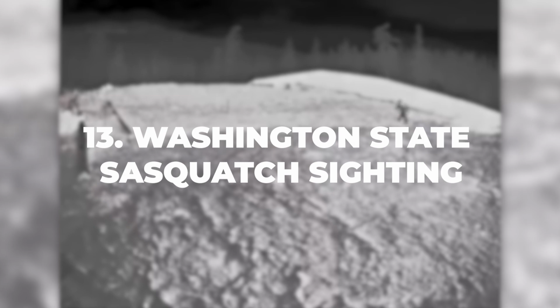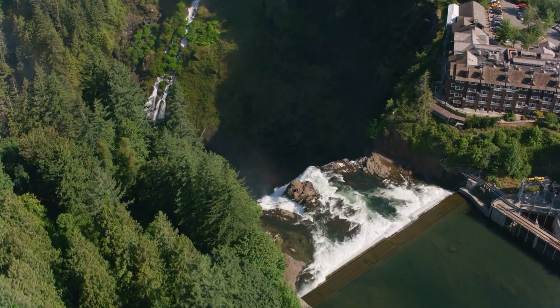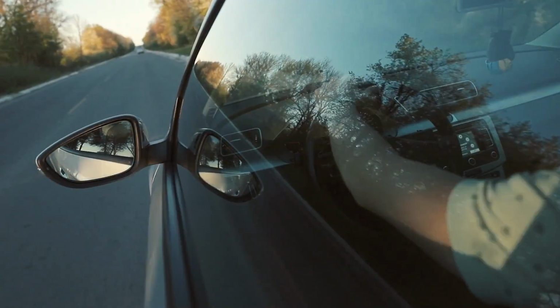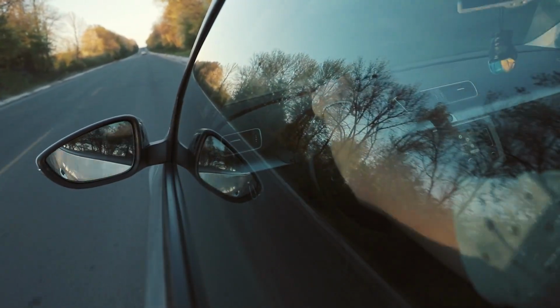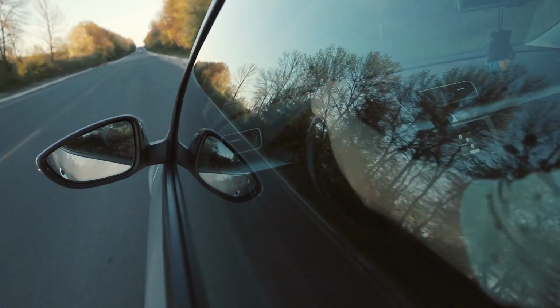Number 13, Washington State Sasquatch sighting. In this next clip, we have someone from the Washington State Department of Transportation who is convinced he has video evidence of Bigfoot. If you're familiar with the area, the subject in question was spotted on Sherman Pass on the I-90 wildlife overcrossing near Snoqualmie Pass. It's interesting. Whenever there's supposed Sasquatch evidence, the footage is always grainy or the subject is very far away. Coincidence? Well, anyway, let's roll the clip.